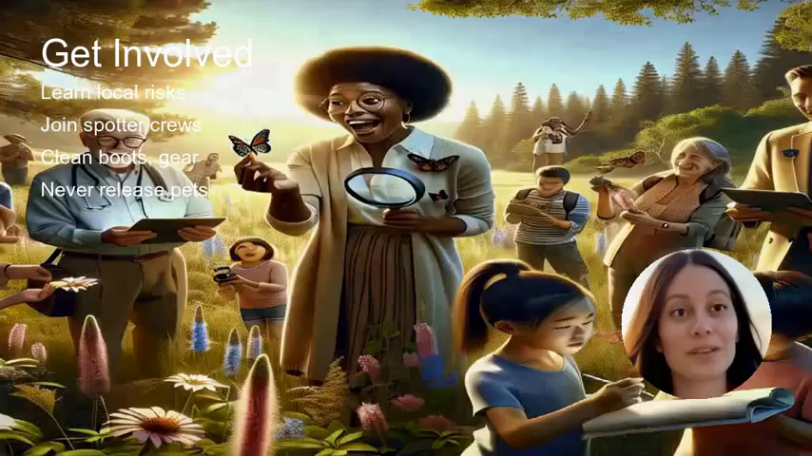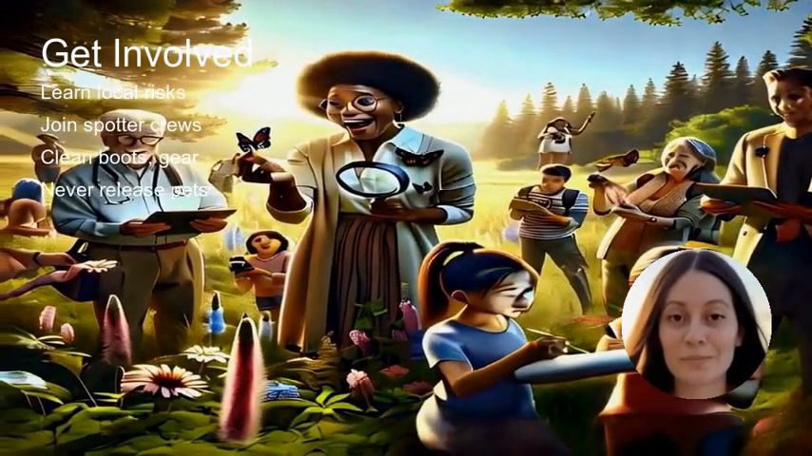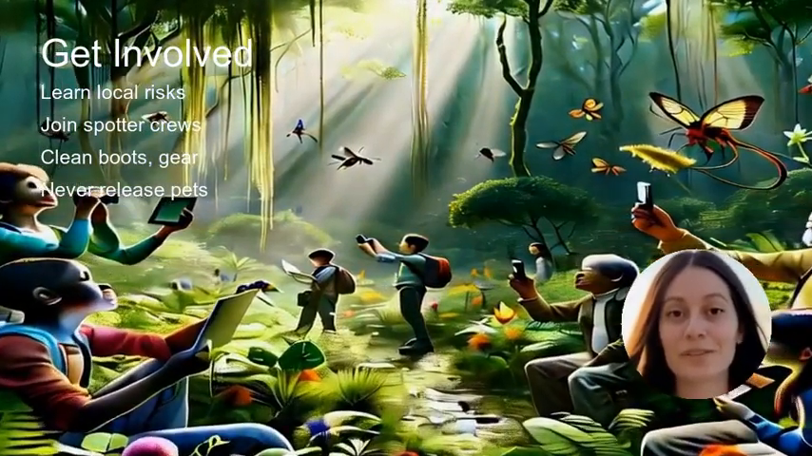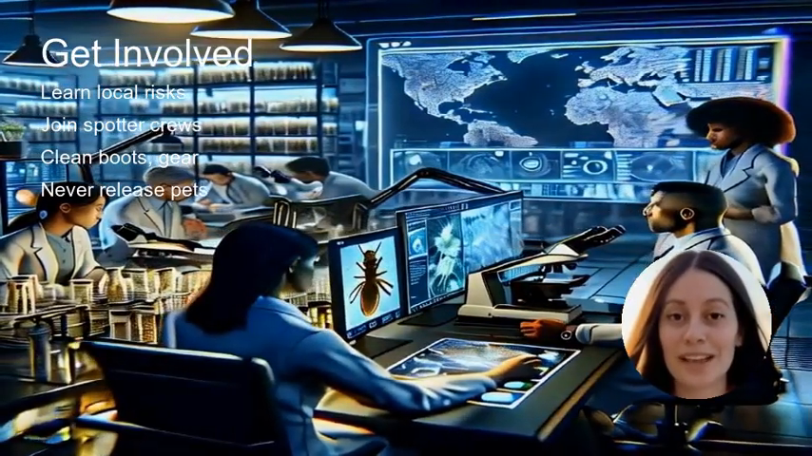If you already participate in a citizen science project, tell us what you do and inspire others to join. Record what you find, note the date and habitat, and send a quick picture. That small habit could help scientists track an outbreak and act quickly.